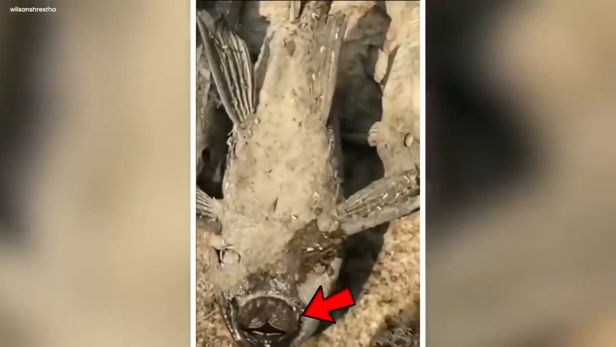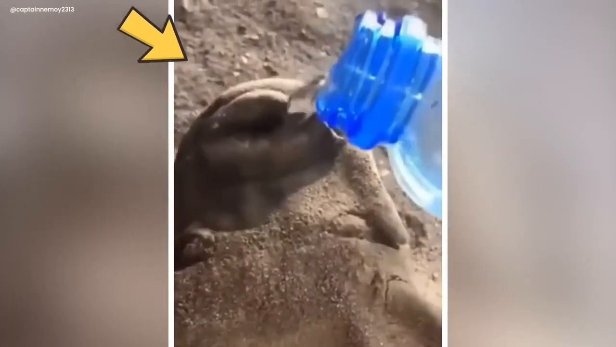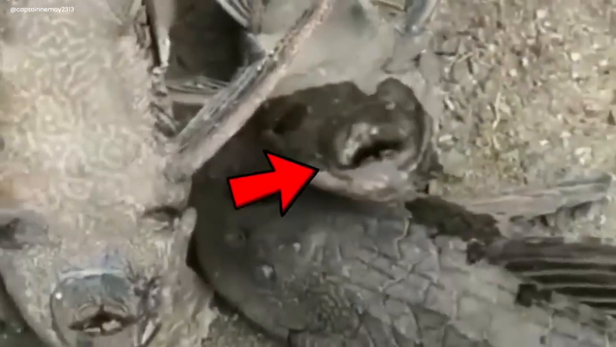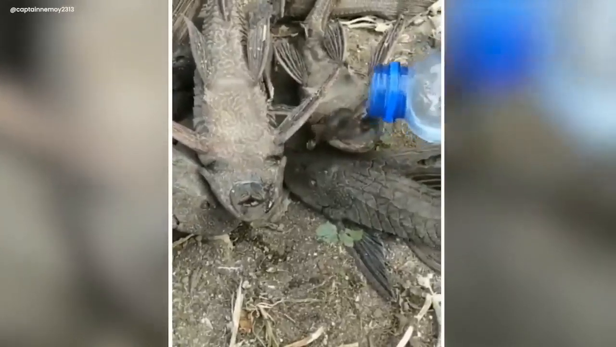Carefully, they poured water into one fish's mouth. Everyone watching could feel the excitement. It was like waiting for something unbelievable. Surprisingly, the fish, which seemed lifeless before, started to move. A tiny, hard-to-see motion went through its body. It was like the water woke up the fish, making it alive again.